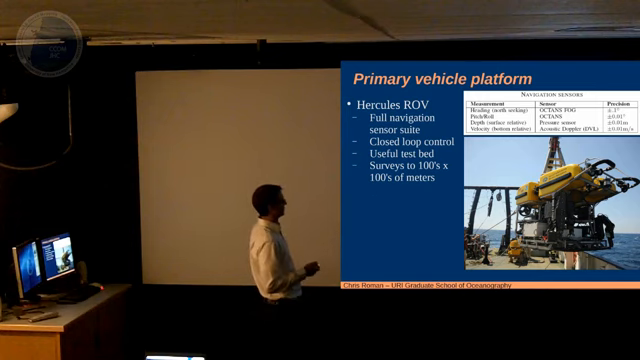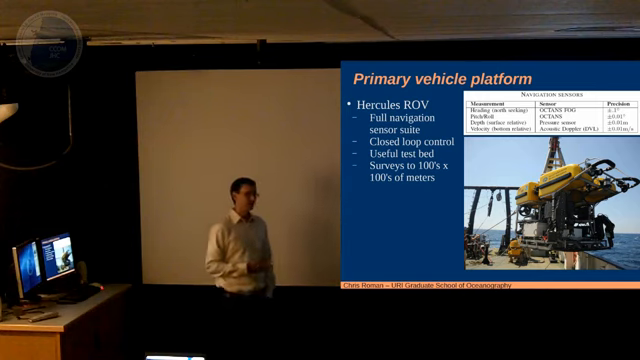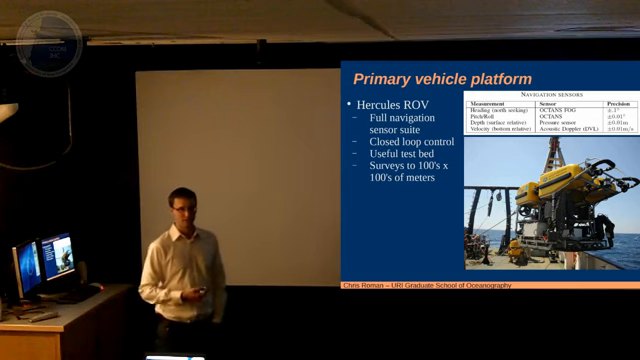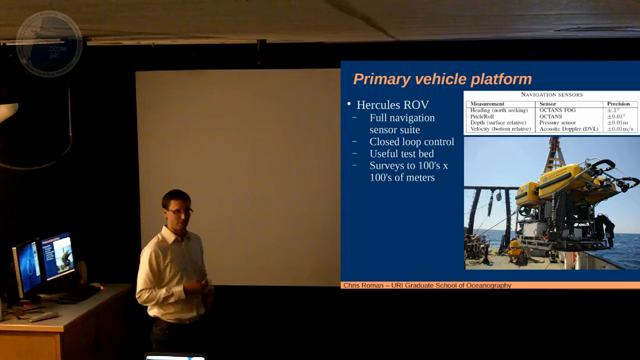And this is pretty typical for doing surveys that are hundreds of meters on the side. So since it is an ROV, you got to follow it with the ship, and it gets tedious to do surveys more than a few hundred meters. So that's sort of why with this platform we're focusing on these really high-resolution surveys as opposed to big area surveys.